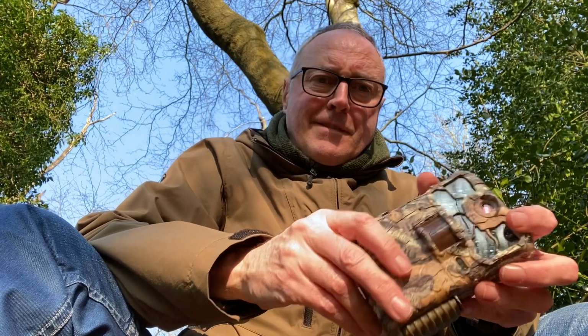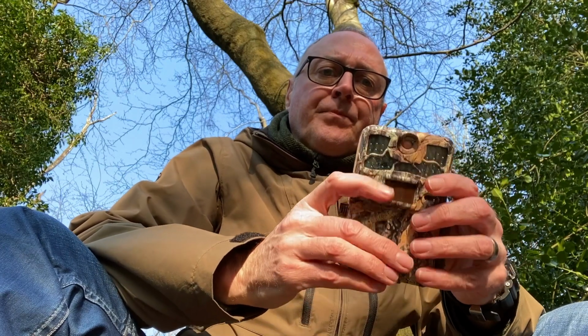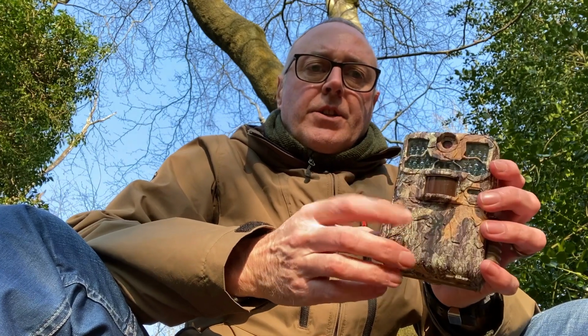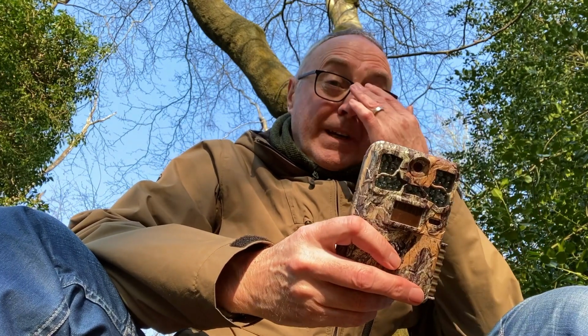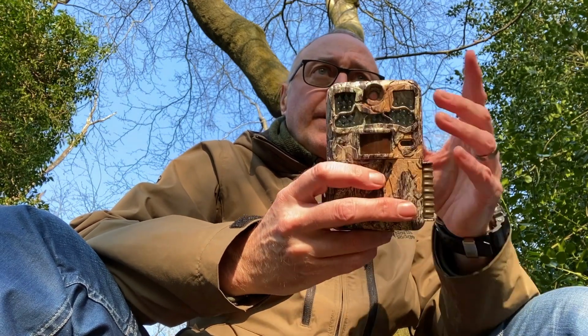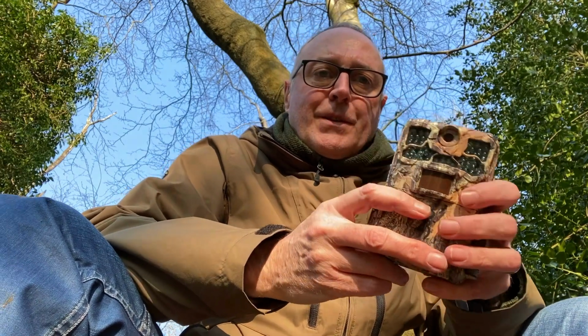There are cheaper ones out there, there are more expensive ones out there. This has got quite good night vision, and it's quite easy to set up the way you want it to, and it's also got good HD quality video during the day. So I'll show you a close-up of the interface and how it actually works now, and I'll also show you how I normally attach it to the trees.